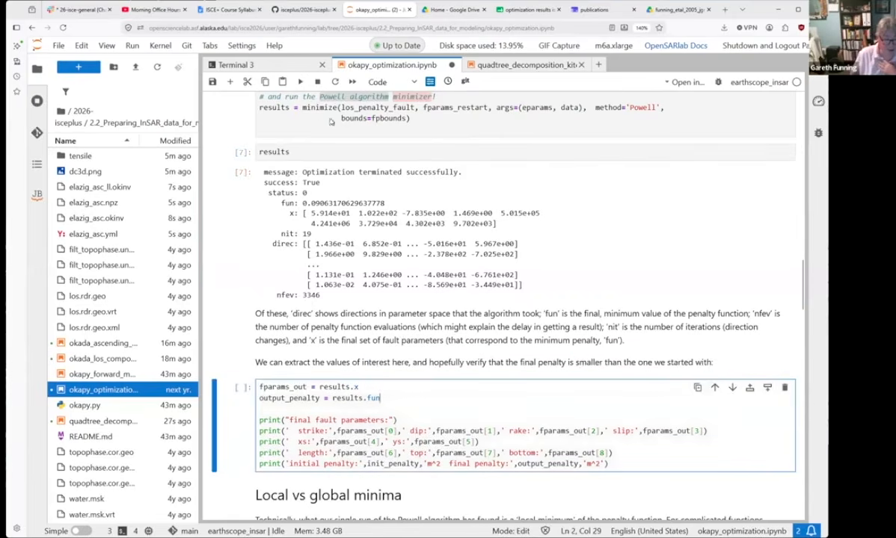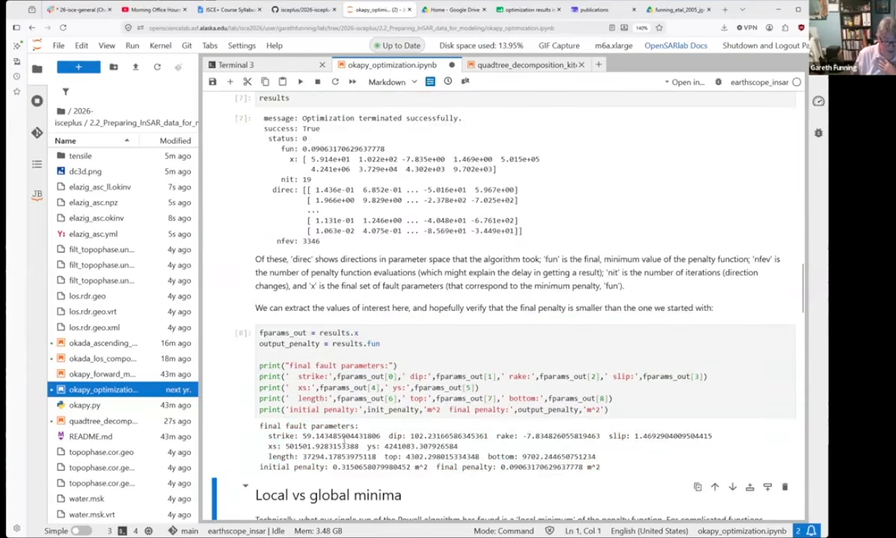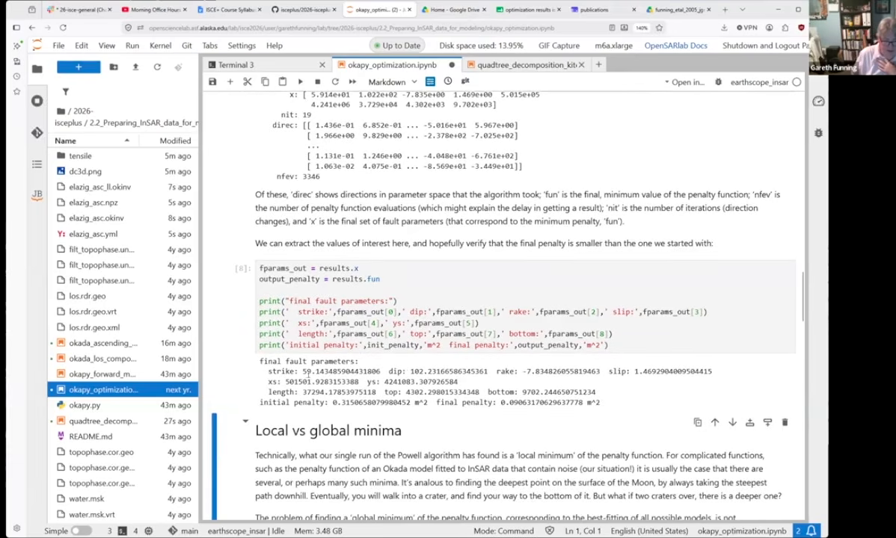If you want to interpret what it gave us, this here will just print them out. So the strike is 59 degrees, the dip is 102, which means it's dipping, if dip is to the right, strike is 60 degrees, it's dipping north at about 78 degrees to the north. The rake is almost left lateral, slip is 1.5 meters. It gives you a location of the fault and the length and the top and the bottom depth. And yeah, okay, the penalty got better.